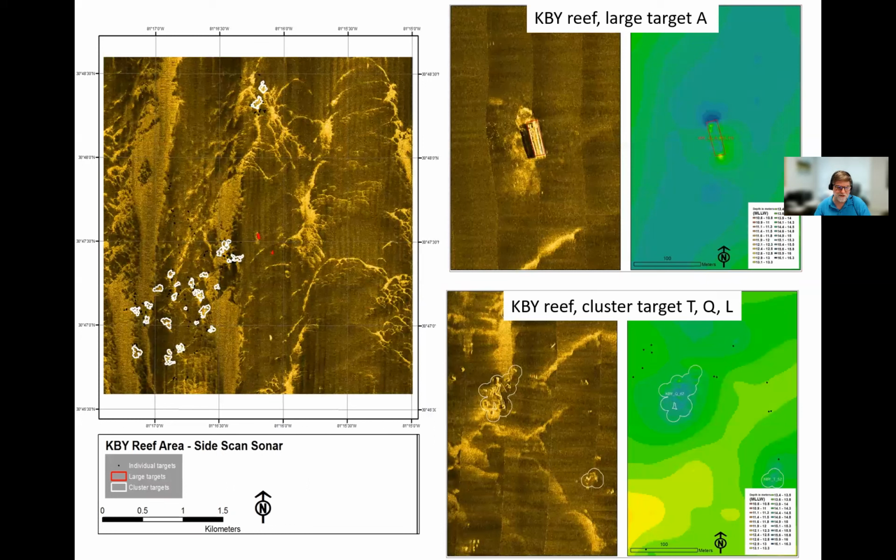So here's the side scan sonar image for that same reef. Again, a very different tonal quality. Looking at large targets, here's a barge placed on the bottom. You can see the shadow cast by the barge, coarsening around the barge from scour. And in the bathymetry, you can even see some deposition on one side of the barge and scour along the northern part. And then here's a group of cluster targets, and these are at both the same scale, I should say.